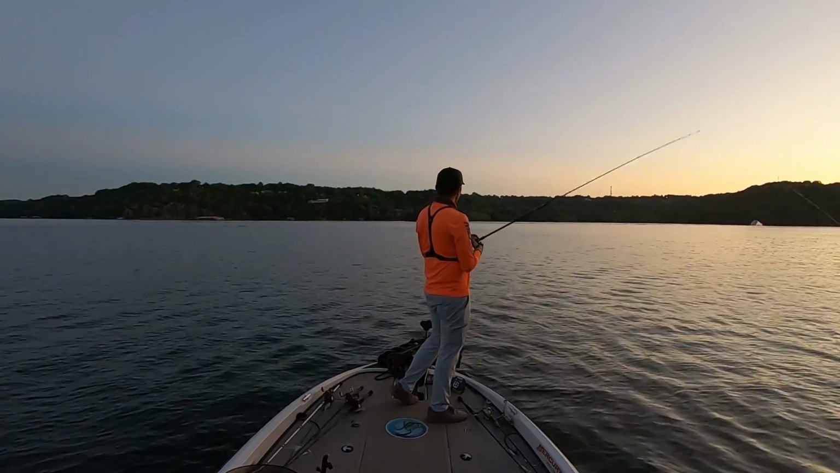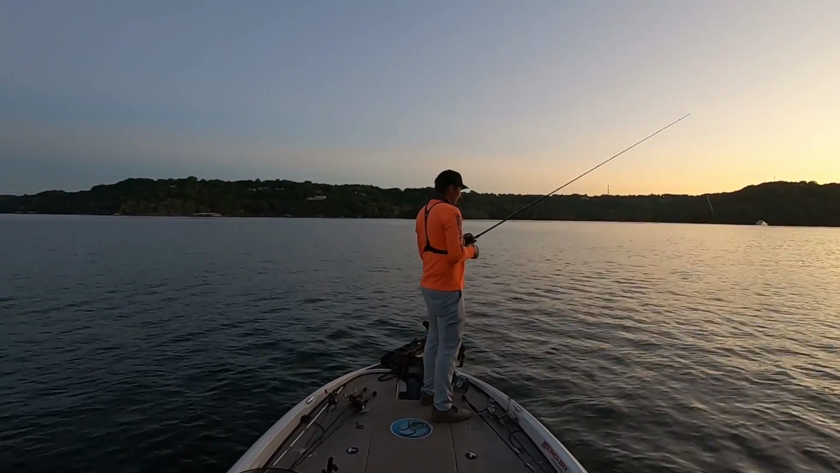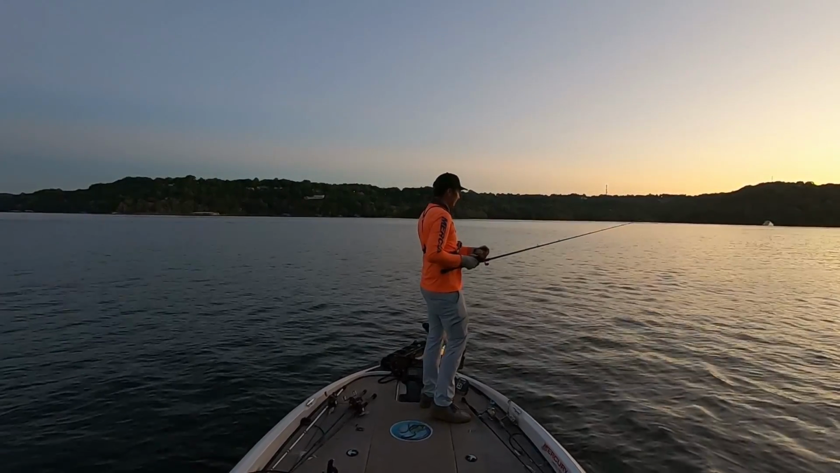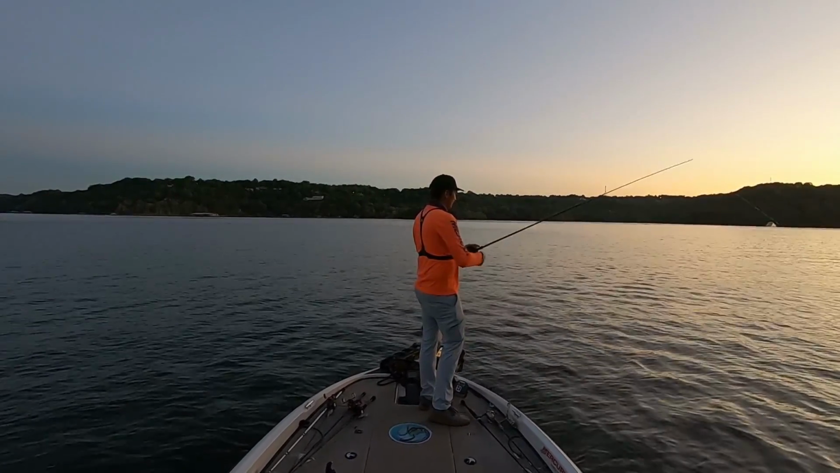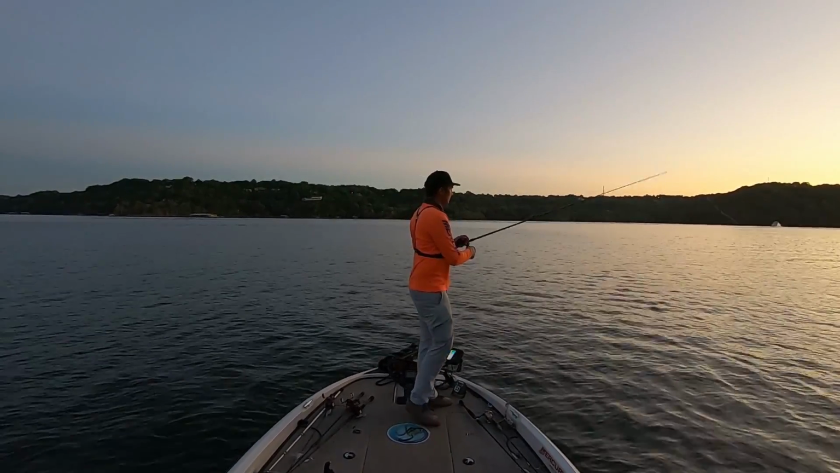If I get all the fish I missed today in the boat, I'd have had a limit no problem. I just keep missing them. I think it's probably partially this weather and just the way that this lake is right now. It's hot, humid, sunny. But right now they should be biting. I mean, you can barely probably even see me right now.